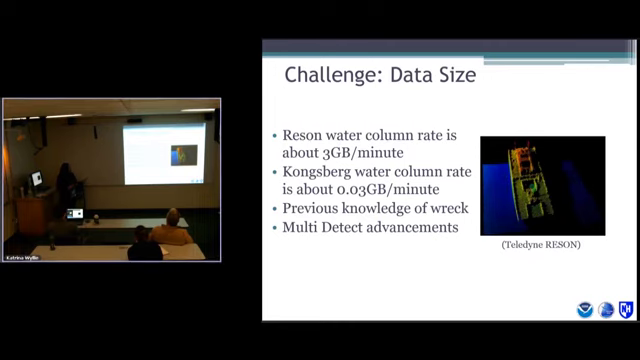And multi-detect is real with the Reson T20-P and 7125, the new feature packs. I've heard rumor in Kongsberg that they're coming out with one as well. Basically, this says for each beam, instead of just finding the highest amplitude, find me up to 5 solutions. So theoretically, you could find the top of the mast and the seafloor below it. It needs to be advanced, right? It's new. It's up and coming.